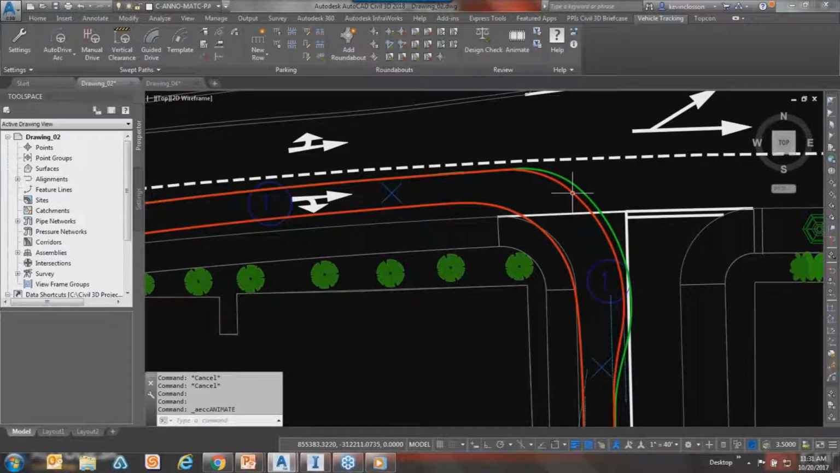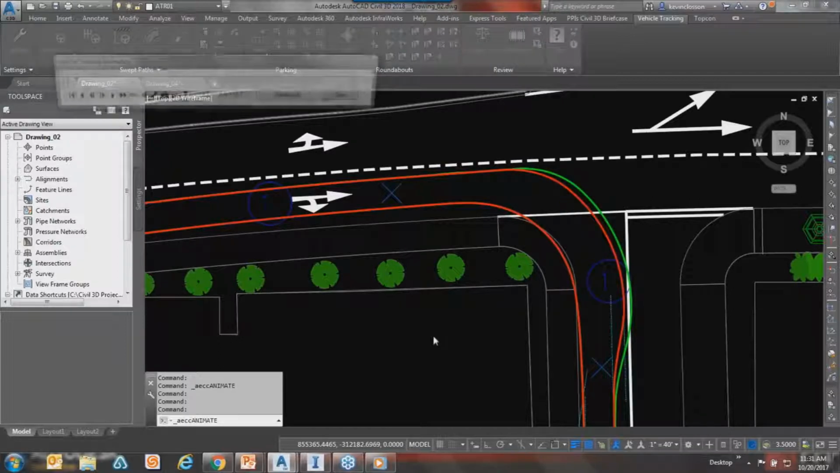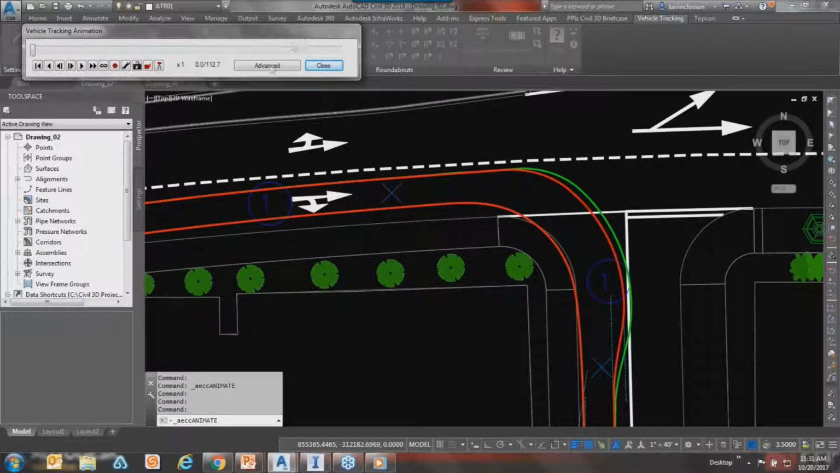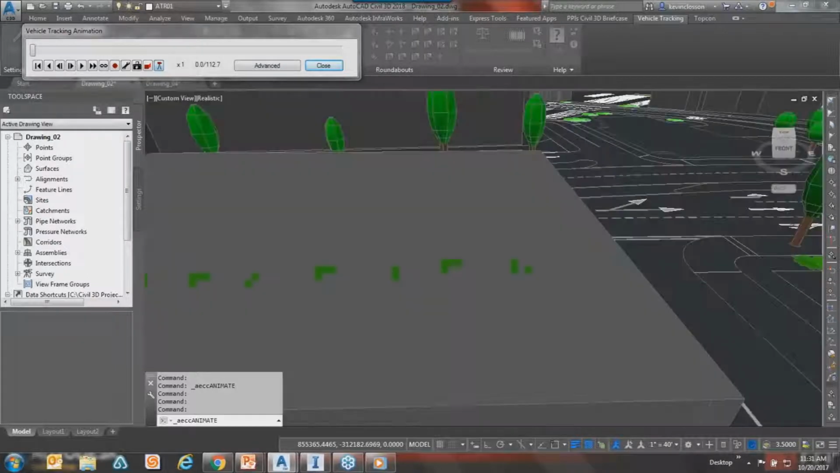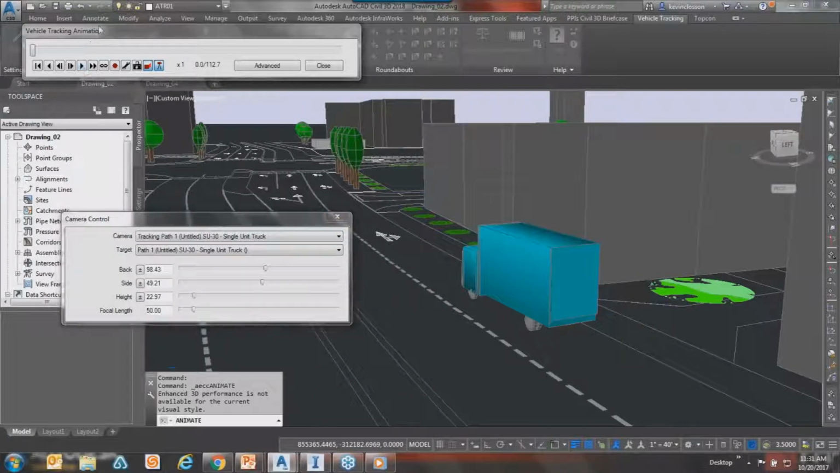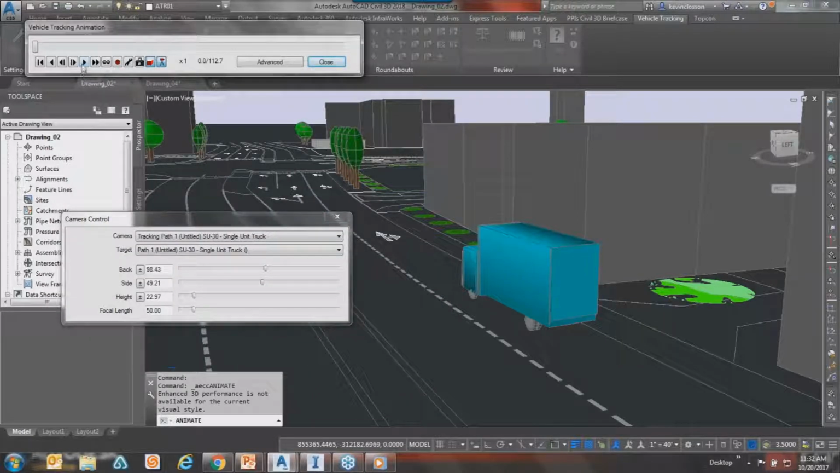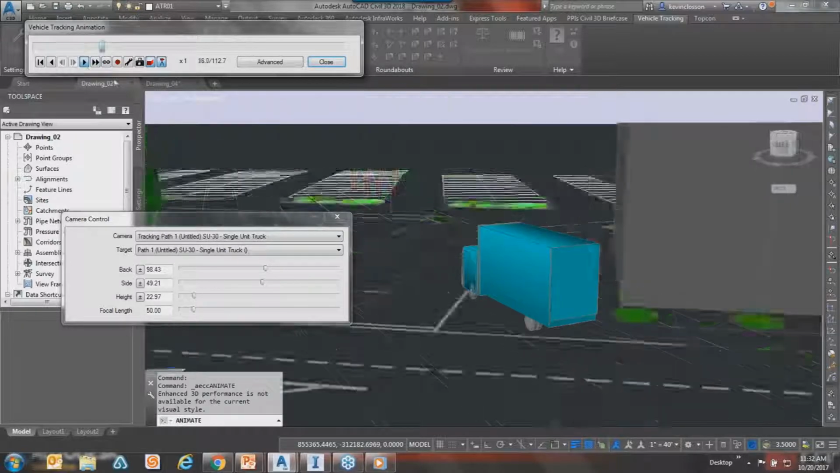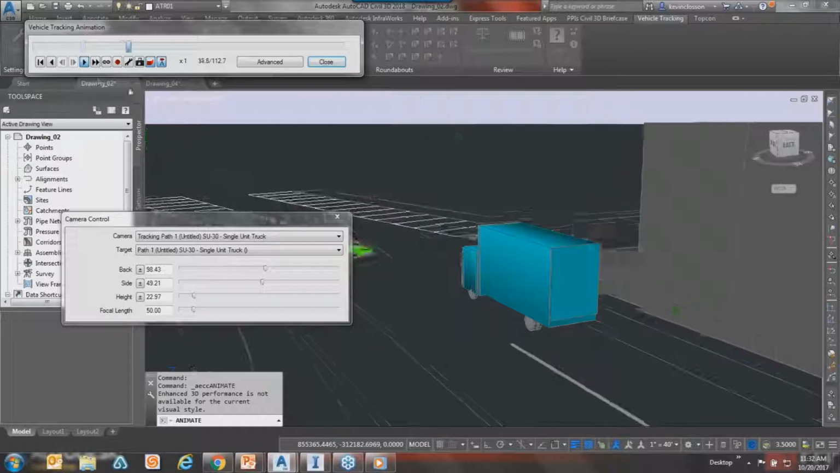Let me grab it first. And if I wanted to animate this thing, this is how easy it is. It really is just straight out of the box like this. I selected it, I hit animate. I can give it a dimension, and then just like a DVD player or something like that, I can hit play, fast forward. You can see how that's going around.